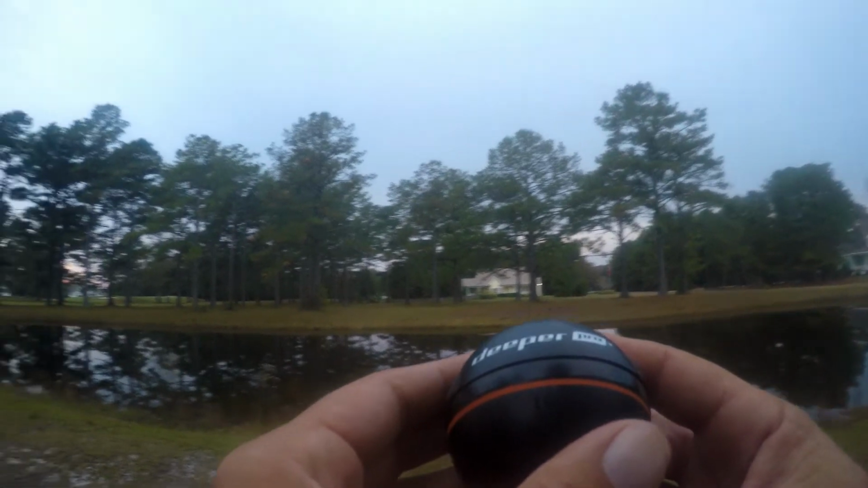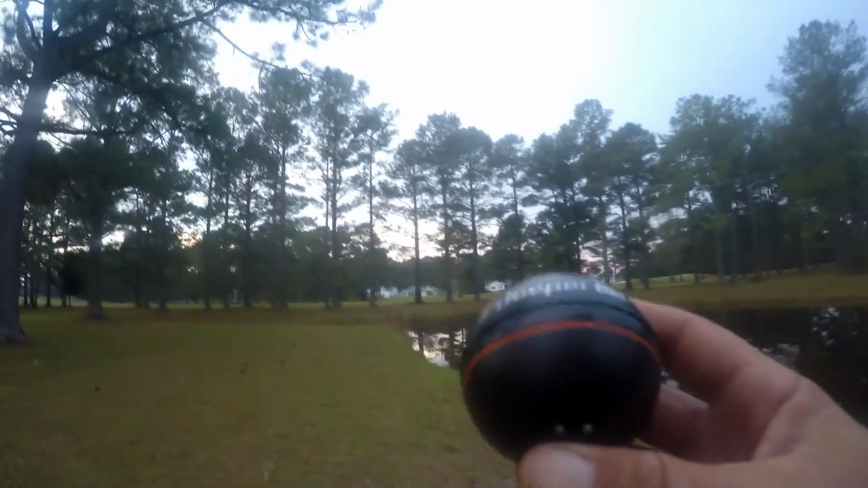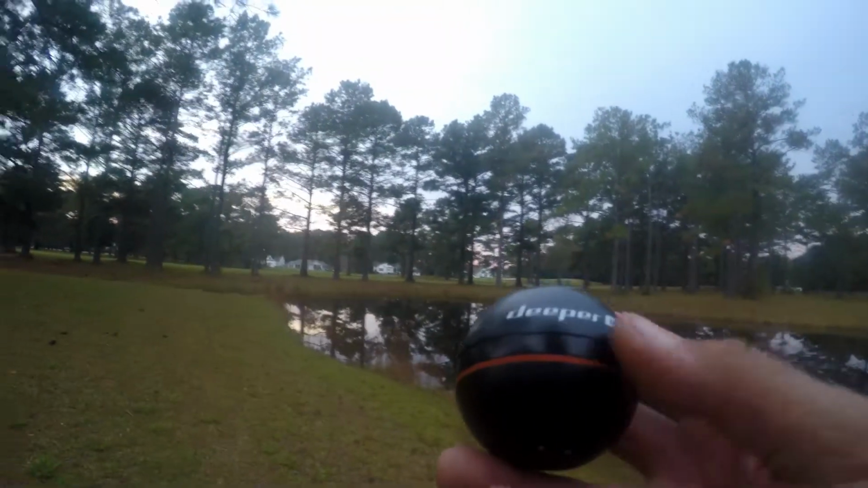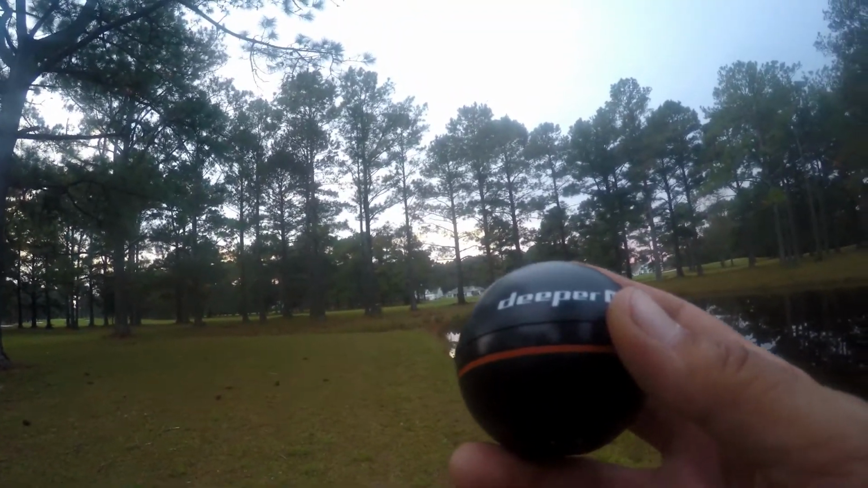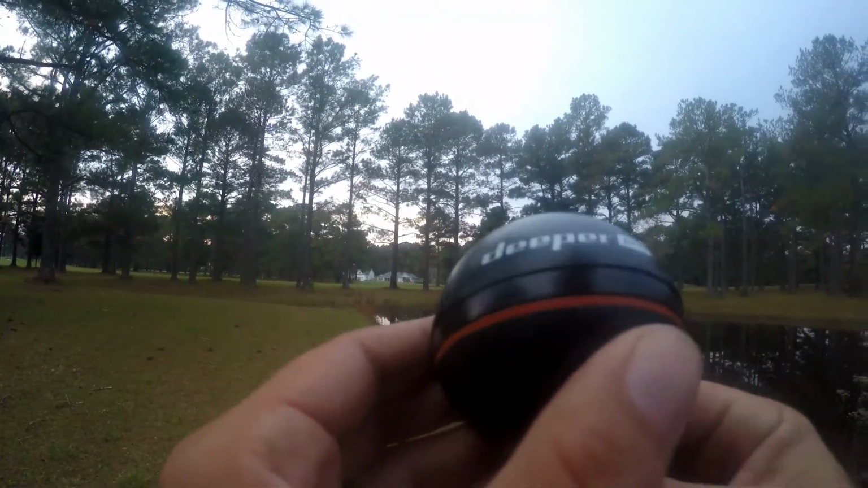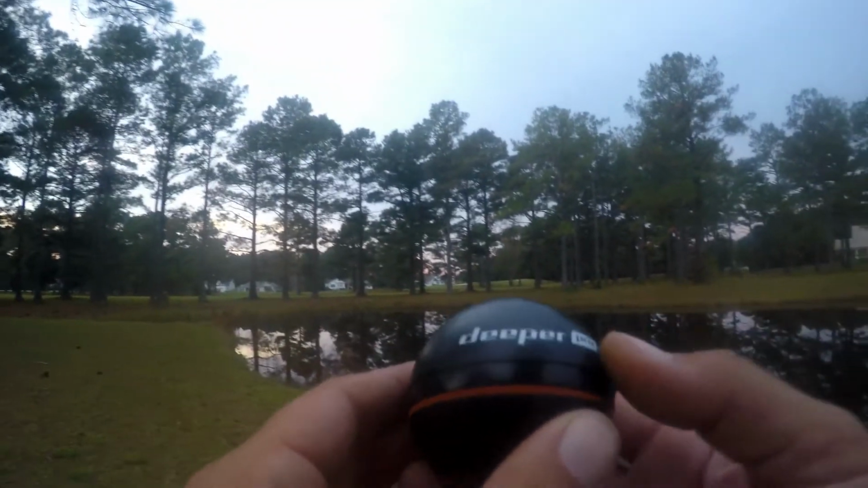I don't really need it any other time of the year because in the summer, they're usually wherever it's shady and cool. In the fall, they move up shallow, and in the spring, they also move into shallow water. So, not really the time of year that I use this. It's also useful in the summer on big impoundments where when it's hot, a lot of times some of the bigger fish will move into deeper water to stay cool.